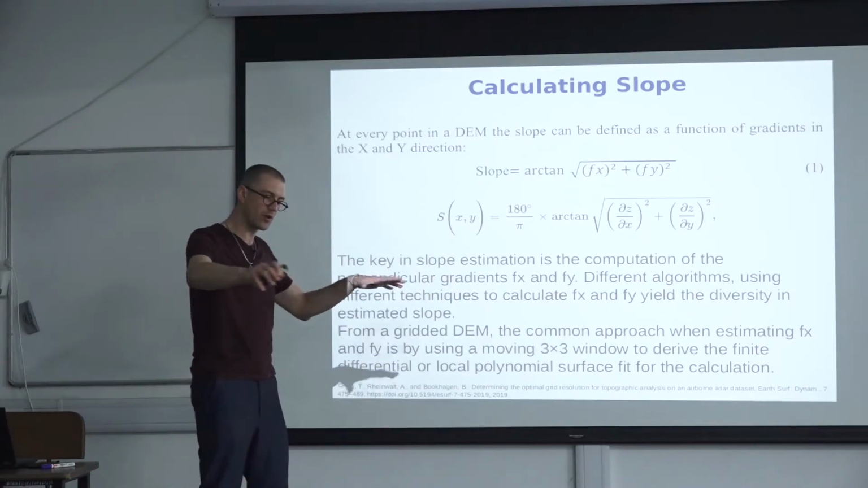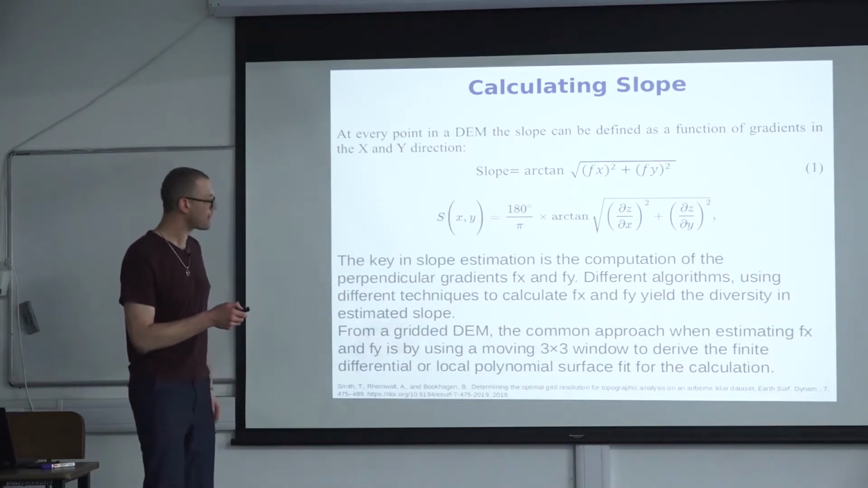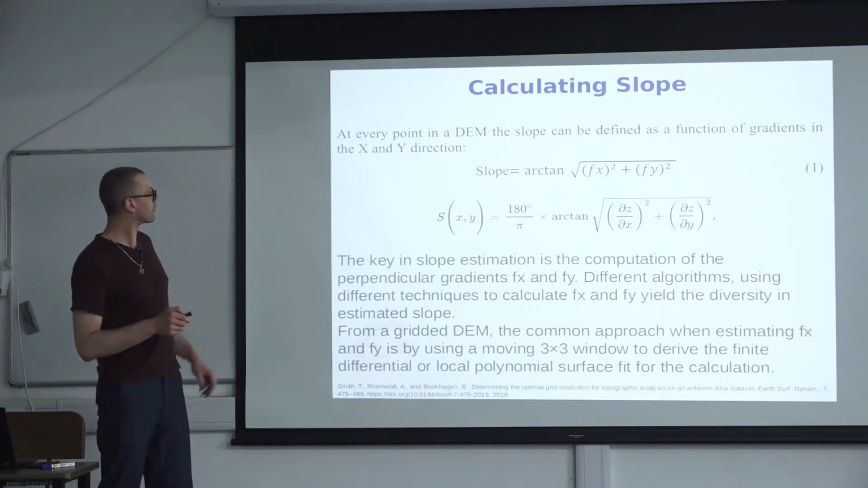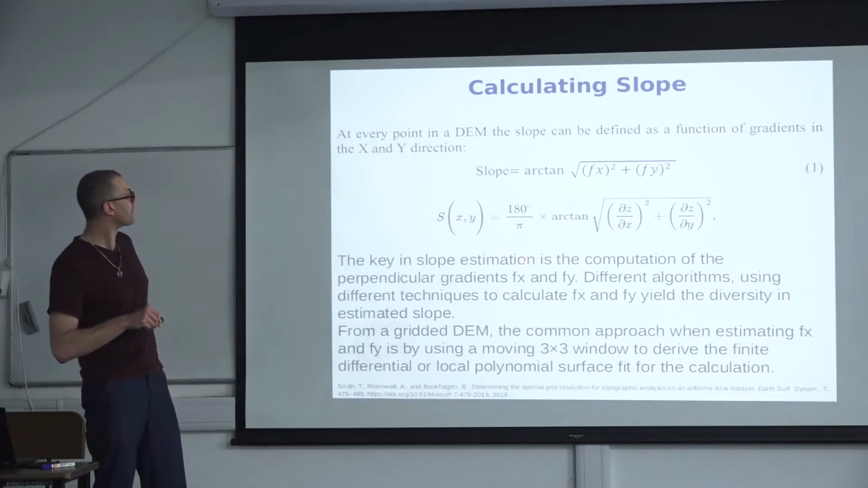You don't need to think in a grid world. You can also have a two-dimensional function. But DEMs are normally gridded. So the core thing for slope calculations to work out are those gradients, the gradient in the x direction and the gradient in the y direction, okay?